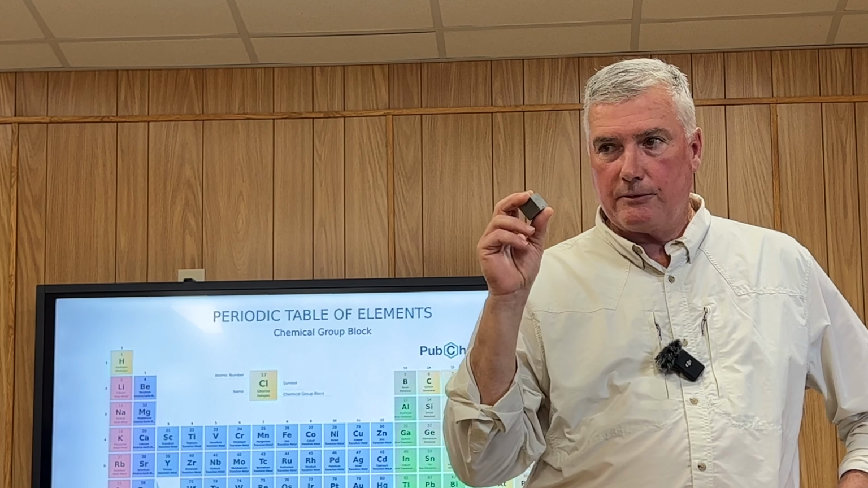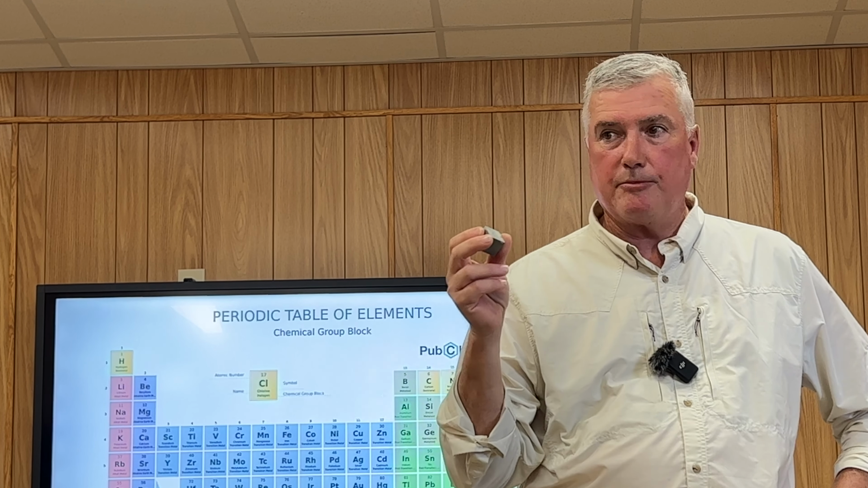You can hold the brightest flashlight up to it. You're not going to see through it, but it will let IR light pass directly through it. Just interesting properties of that material. Now, in solid form it is extremely brittle, so it's not something you want to drop. Just a little small piece like this is like $300. But to polish that objective to make the lens is going to cost a total of around $1,200. So that's one of the most expensive components within the actual thermal unit itself.